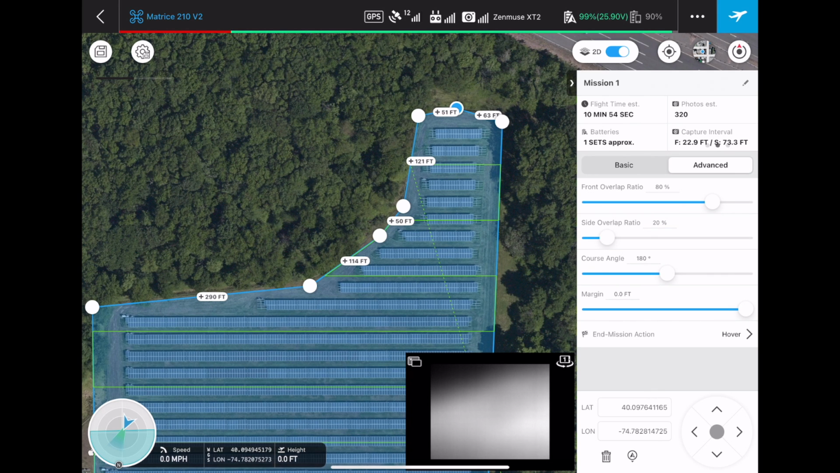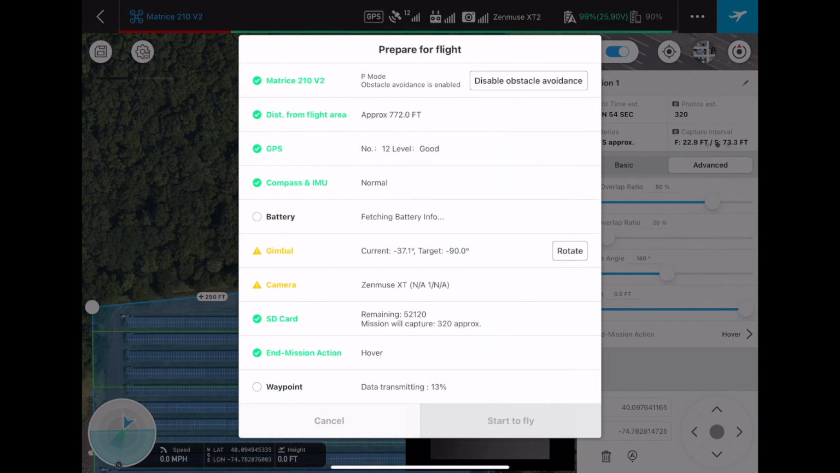And so what we're going to do is click on the top right, we're going to click on the airplane icon and verify all these settings. And the camera does have an error because we are, again, using the XT2. And if you remember, there's no selection on GS Pro for the XT2, so that's why there's an error, because it says the XT. And so we're just going to be verifying all this, and it looks good. And we're going to click on start the fly, and the drone will take off.